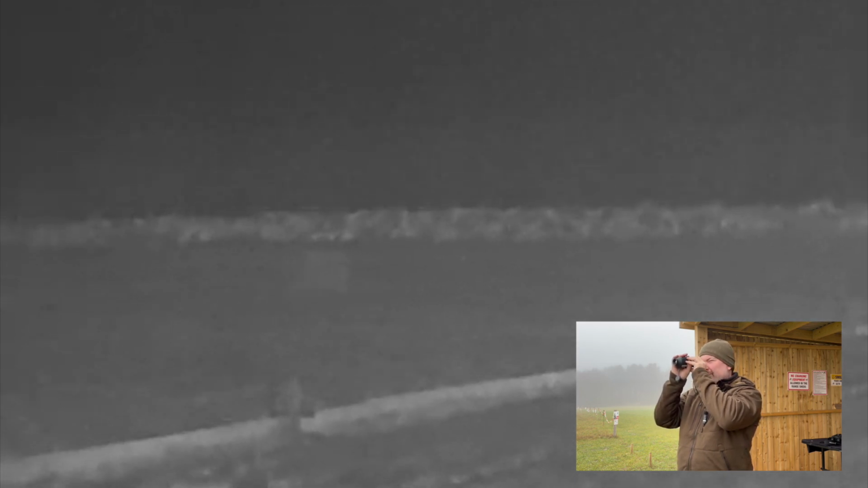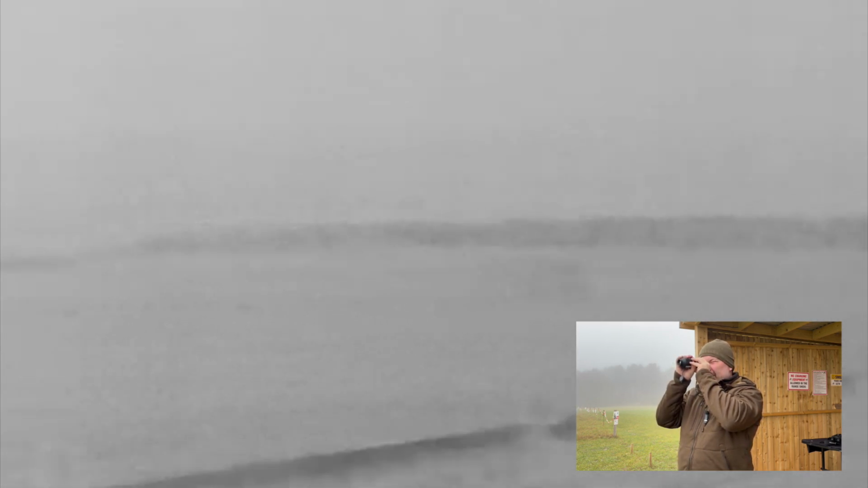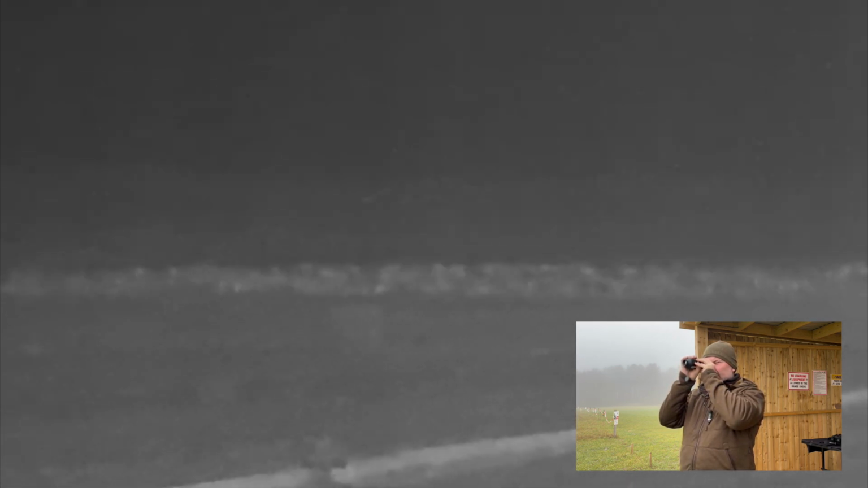Now it's got the same colour palettes as the Habrok, so that's on 1x zoom, 2x zoom, 4 and 8. I normally use it on 1x zoom, and that is black hot, I think, at the minute. That's black hot. That's white hot. Sorry, that's black hot. Fusion, red hot, and back to white hot.